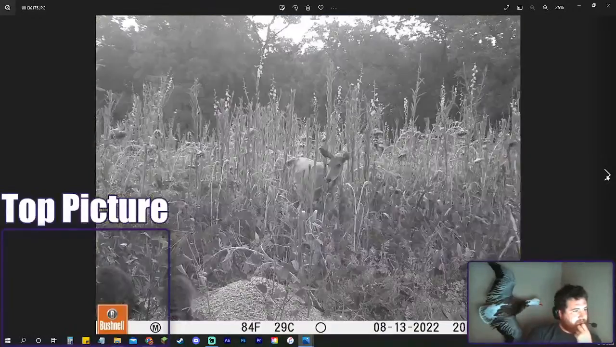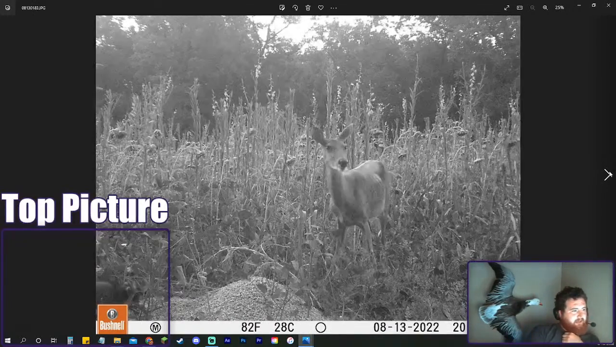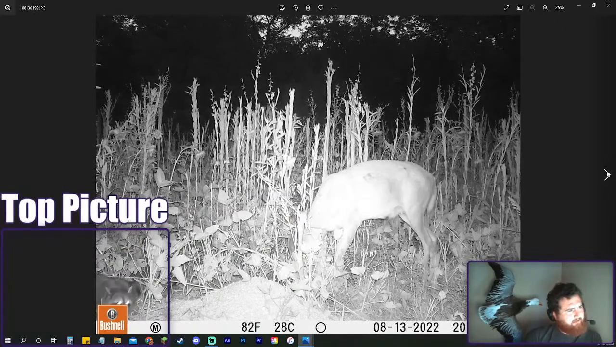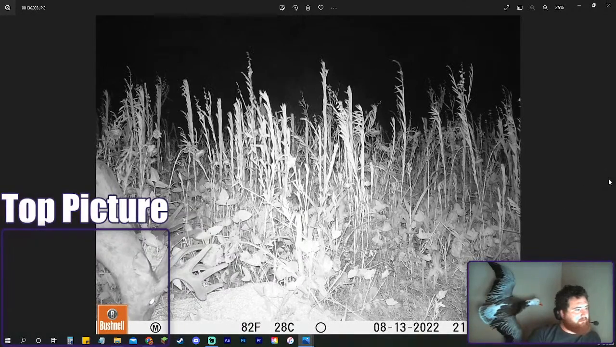Also I should note that as you can see, this is in the evening and it's still super hot. This last week's been really, really hot since these cameras been out. So I'm not expecting a whole lot really, but we'll see how it goes. And the deer aren't traveling too far. That was a buck from the beginning.